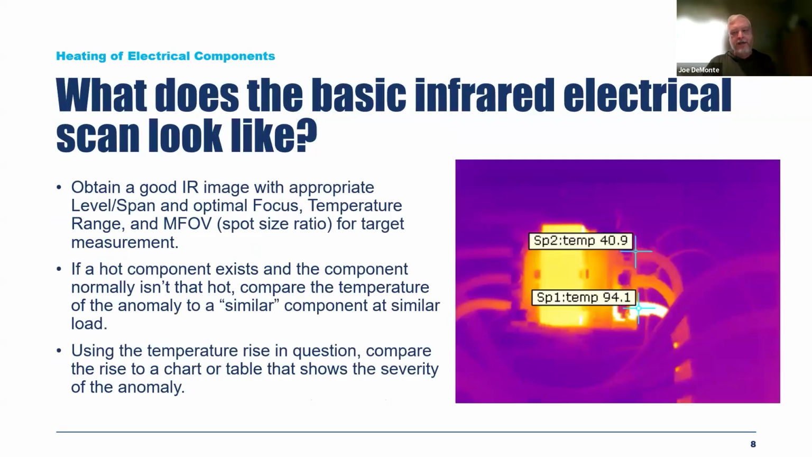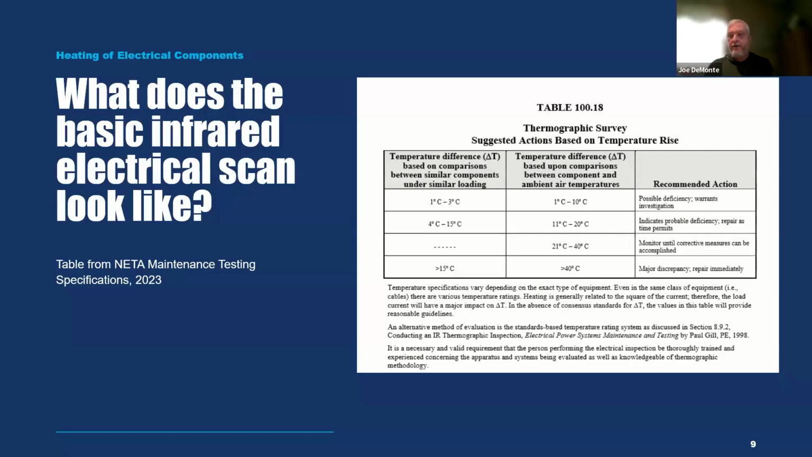The basic electrical scan that most of us do is looking for some sort of thermal pattern. In this case, I've got three poles on this transformer. One of the poles is actually warmer than the other, and not consistently, so it could be an issue. As I start to look further into this, I have temperatures and a temperature rise. So we can use all of this information to try to figure out, okay, do we have a problem? And if it is, how serious is it?